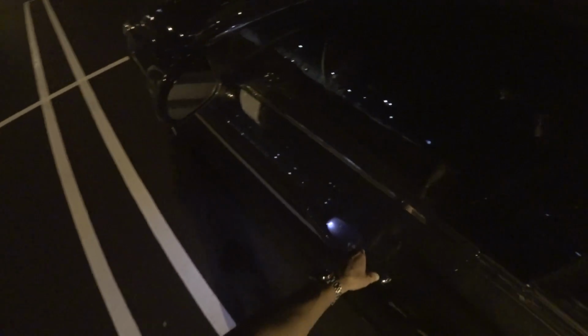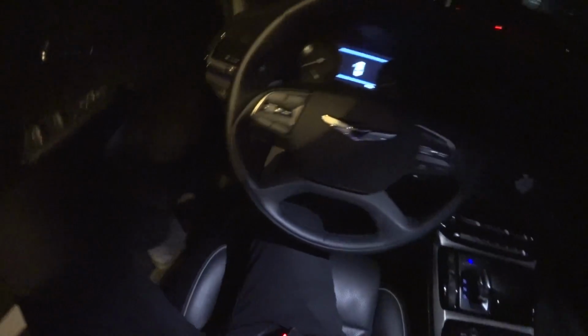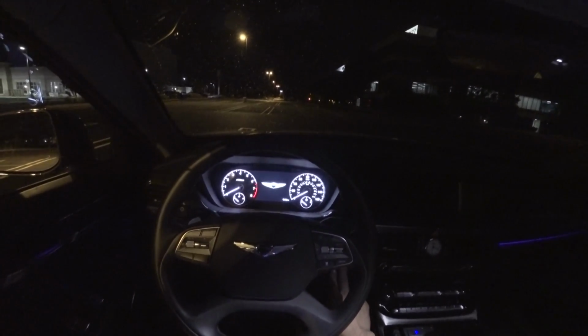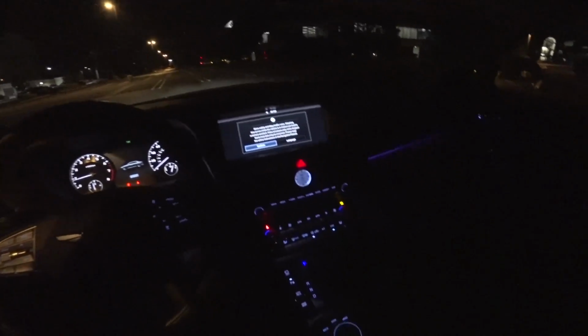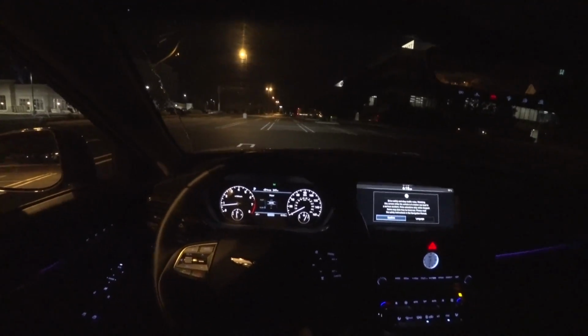First thing you'll notice is the Genesis symbol under the mirrors when you unlock the car in the dark. Pretty cool feature. Lots of interesting noises.